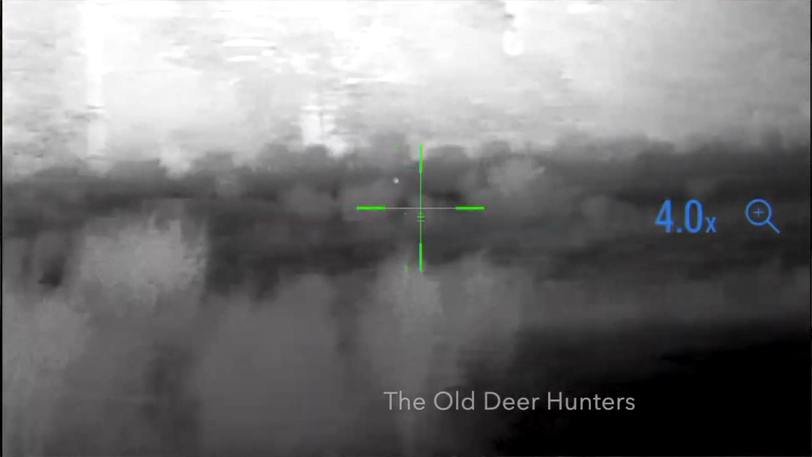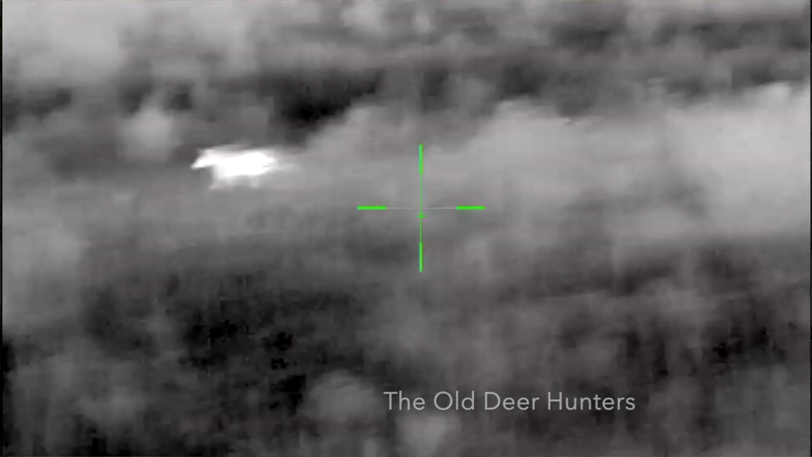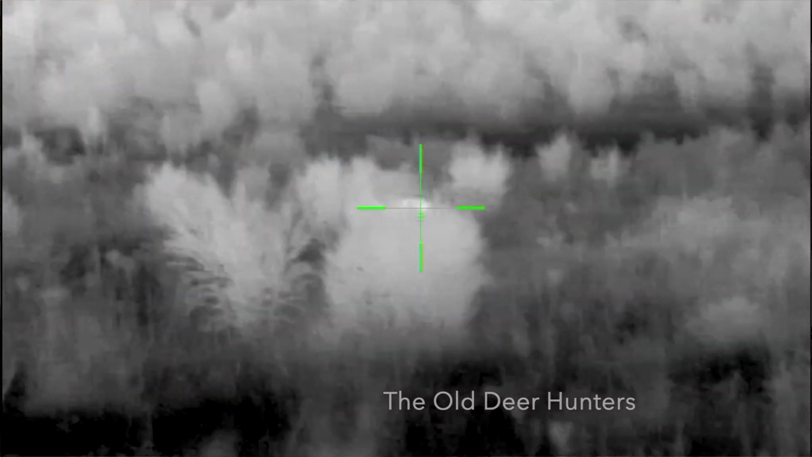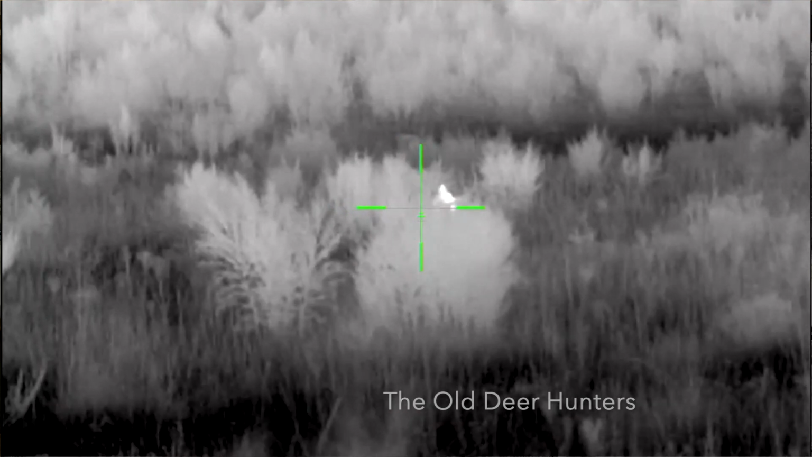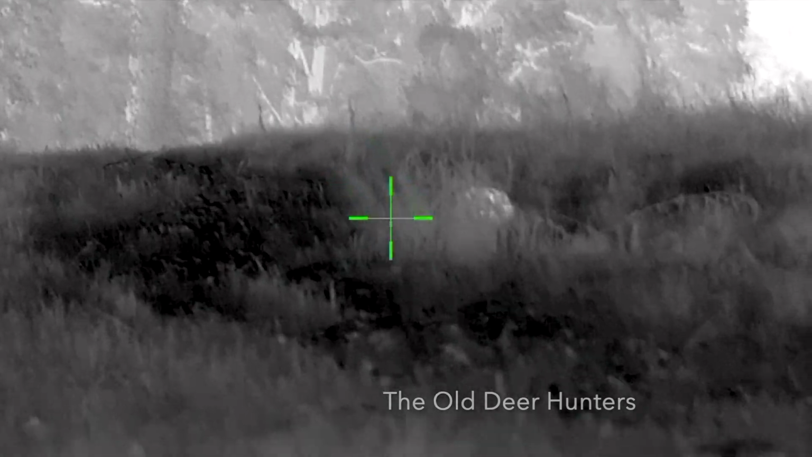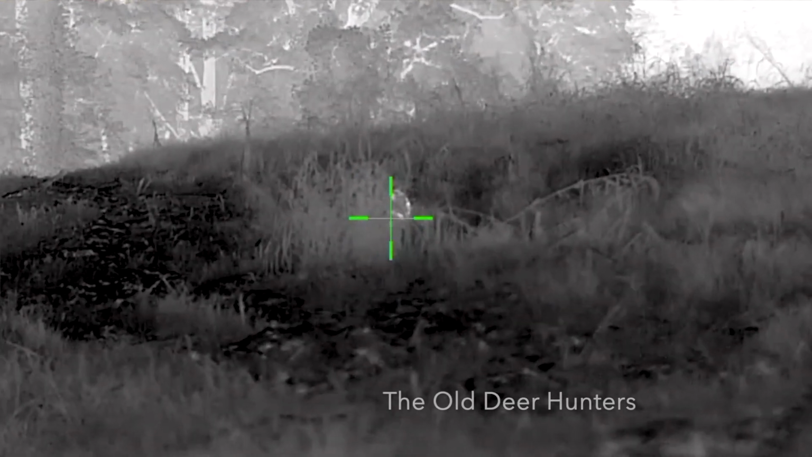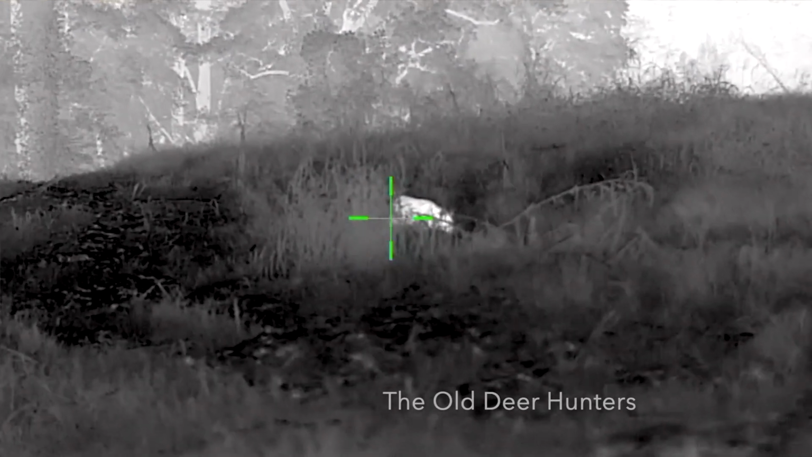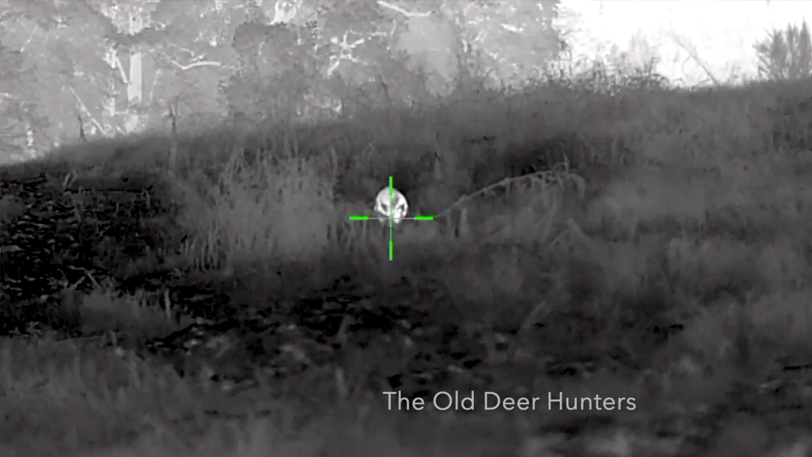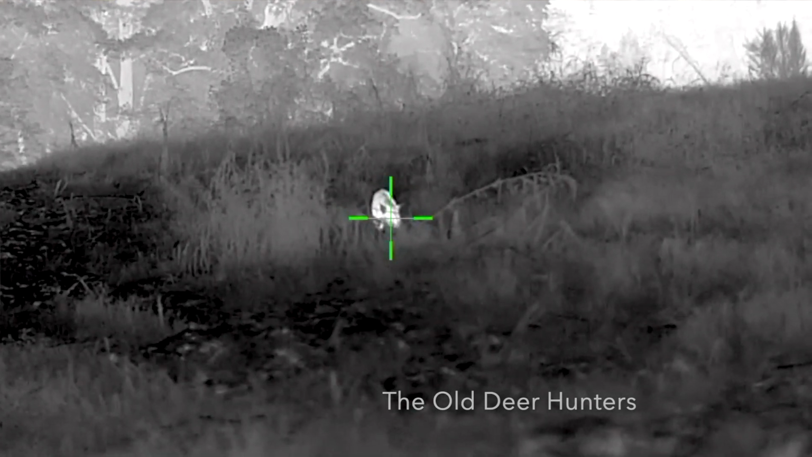So if you don't know what that means, when you talk about a millikelvin rating, it's heat separation. In other words, this Thermion can see every little twig out there that has a different temperature. If you have a leaf and a twig and there's just a fraction of a difference in the heat that it's giving off when you look through the scope, then this Thermion is going to separate it. It's going to show you a twig and a leaf.